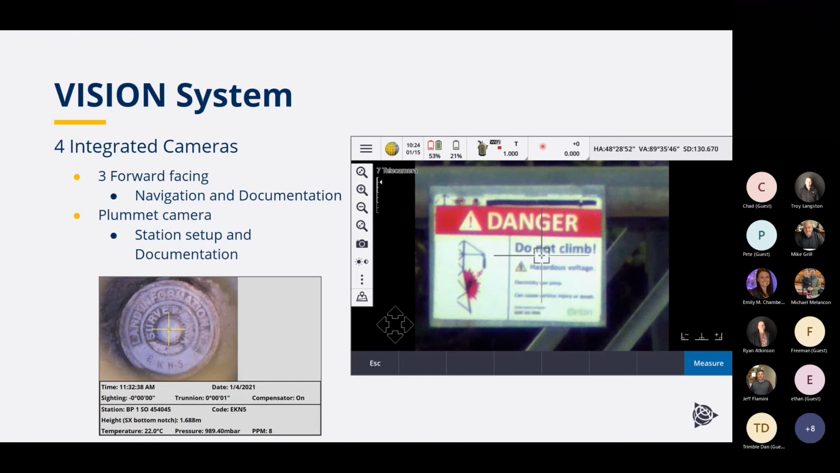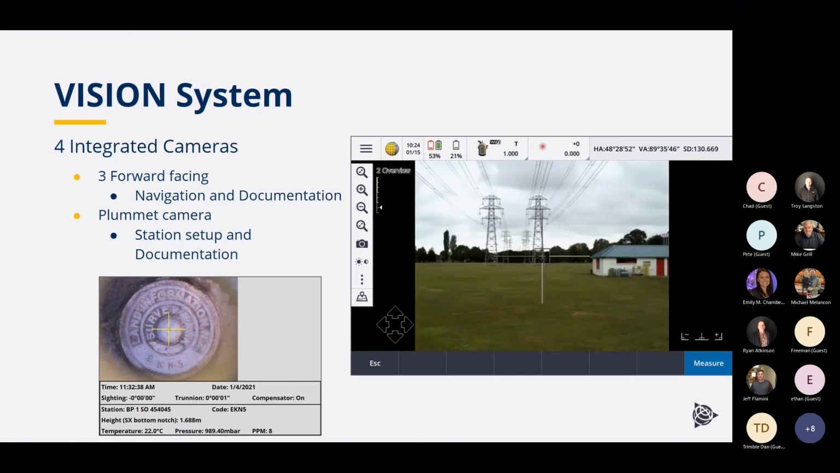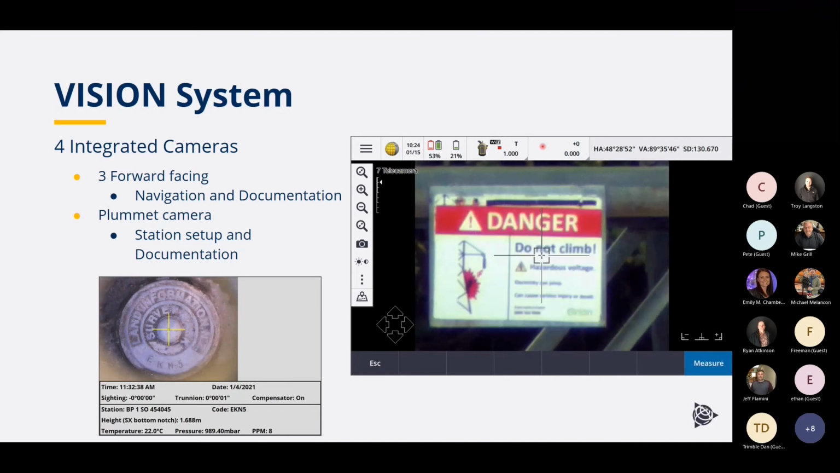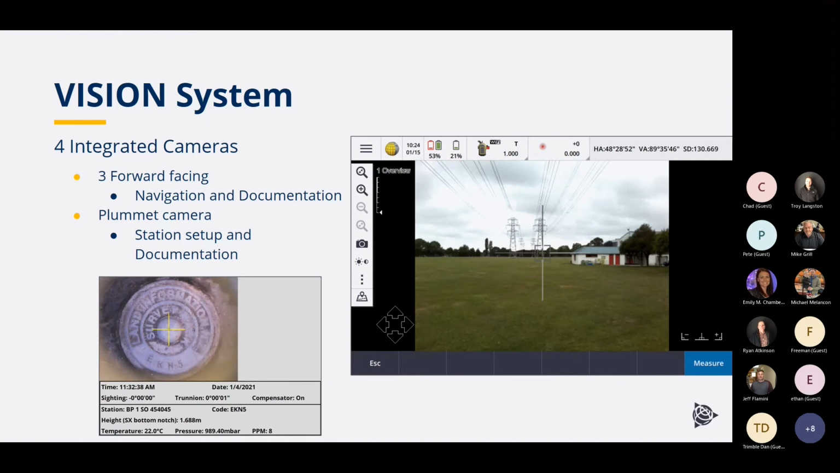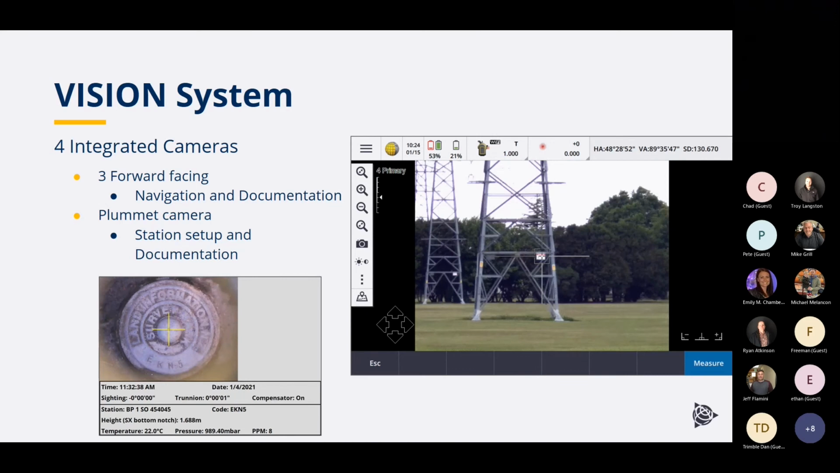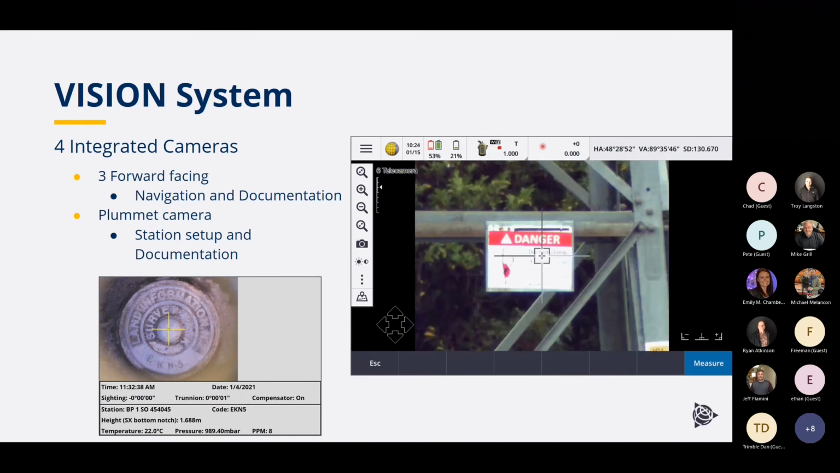Another camera there on the left, you'll see it's showing the control point. That's the plummet camera. The instrument has a downward facing camera that is used not only for setting up the instrument, the station setup, it can also be used for documentation. It can collect a point there that's going to have all the station information, as well as how well it was leveled over the point. And that's really useful to have.